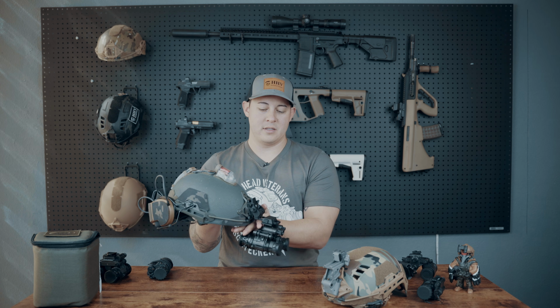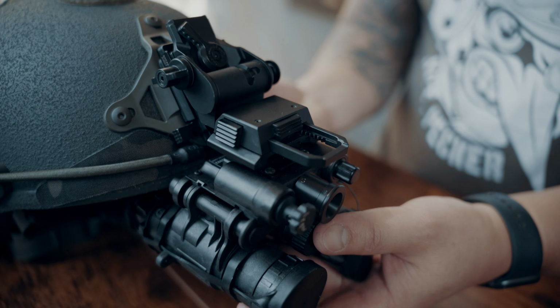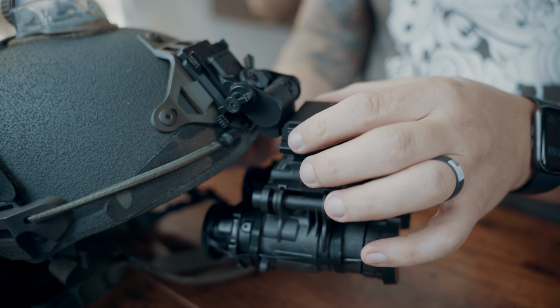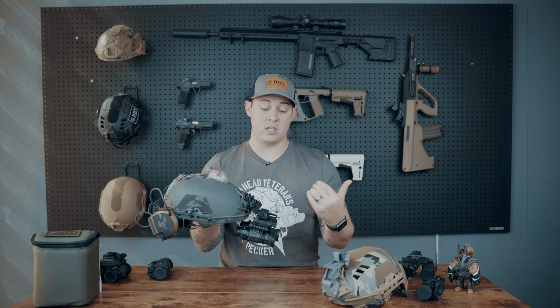Now there's three different adjustments you can make. First, you can adjust the height of the mount just to make sure that obviously it covers your eyes properly. Also, these two buttons on the side here will adjust the eye relief, so you can have it as close or far away from your eyes as you need it.